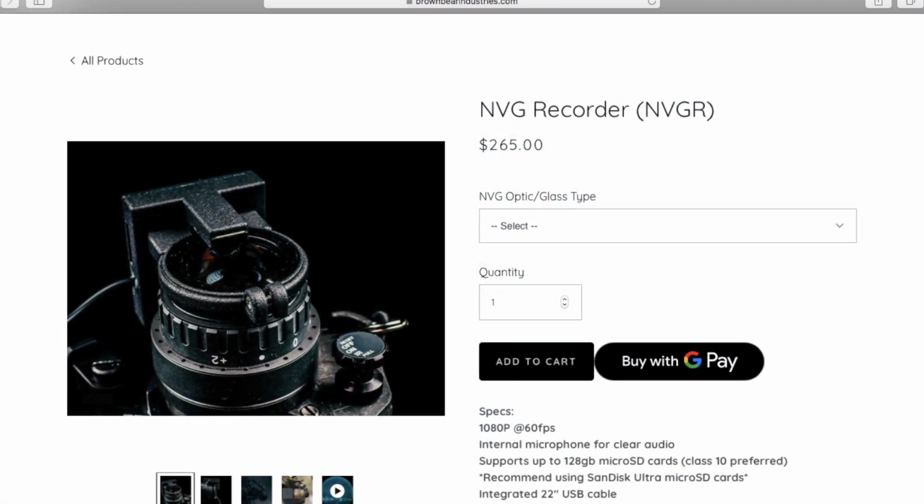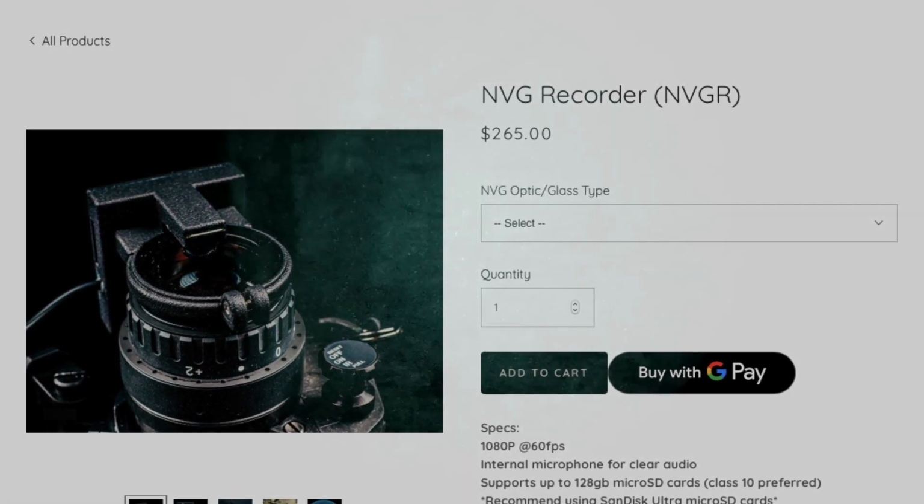Now, right tucked in the middle, the Brown Bear NVGR comes in at $265, but it shoots at a beautiful 1080p at 60 frames per second, only with the camera included in the purchase. In my opinion, the best bang for the buck is the Brown Bear unit.